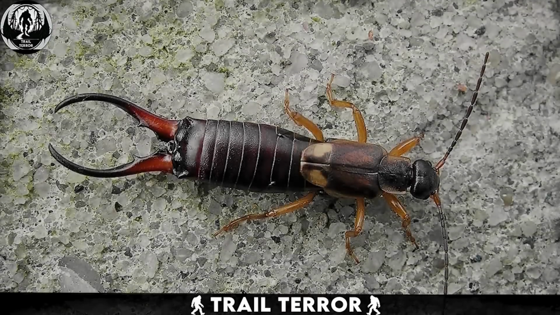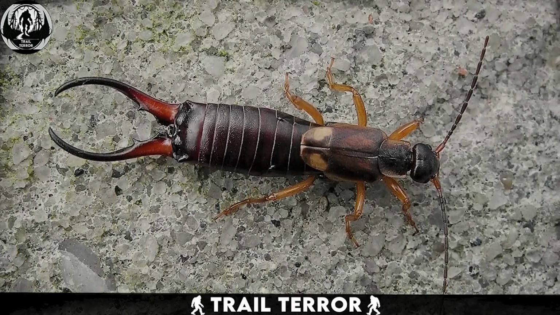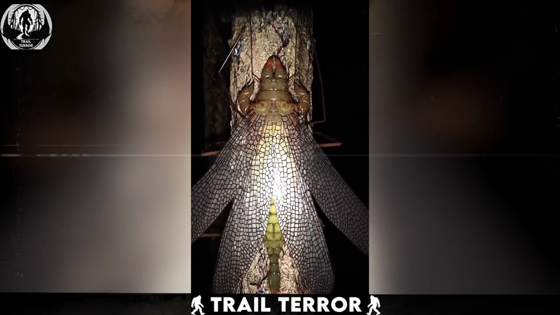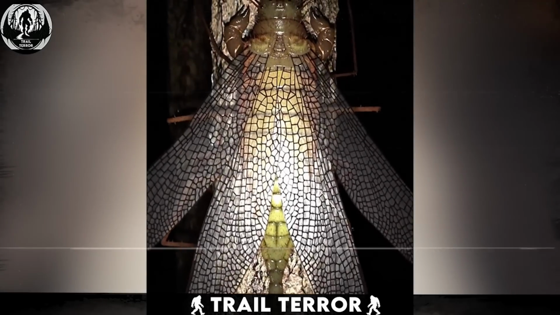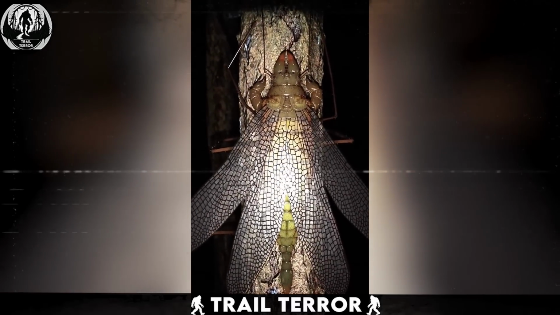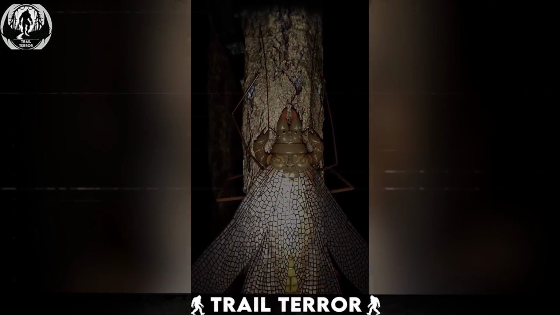Now yes, I know, it kind of looks like an earwig, but earwigs aren't this massive. This thing could fit 6 or 7 regular earwigs inside it. It has the same build, but on nightmare mode. And I can't help but imagine what it'd be like if this thing ever tried to bite. I don't know about you, but just knowing something like this is crawling around out there makes me deeply uncomfortable.